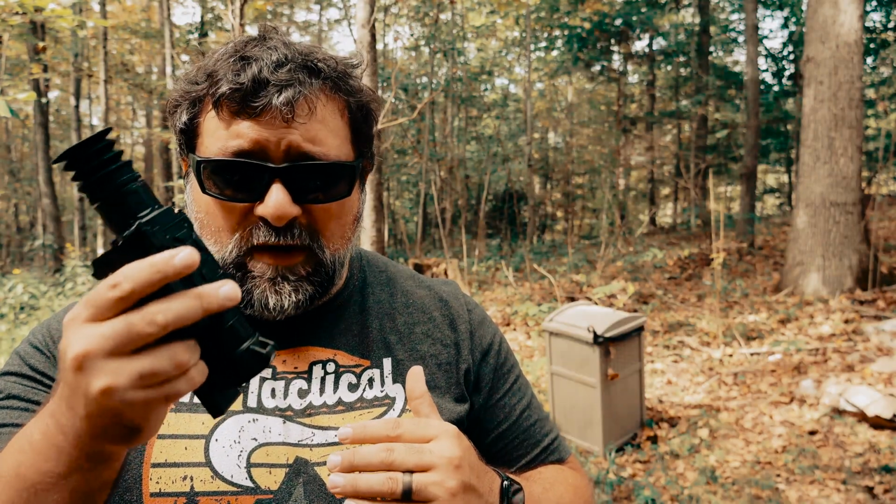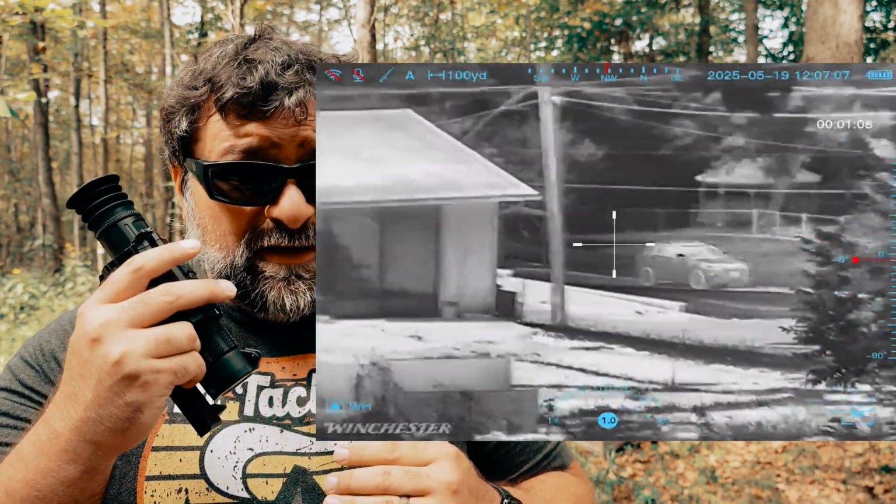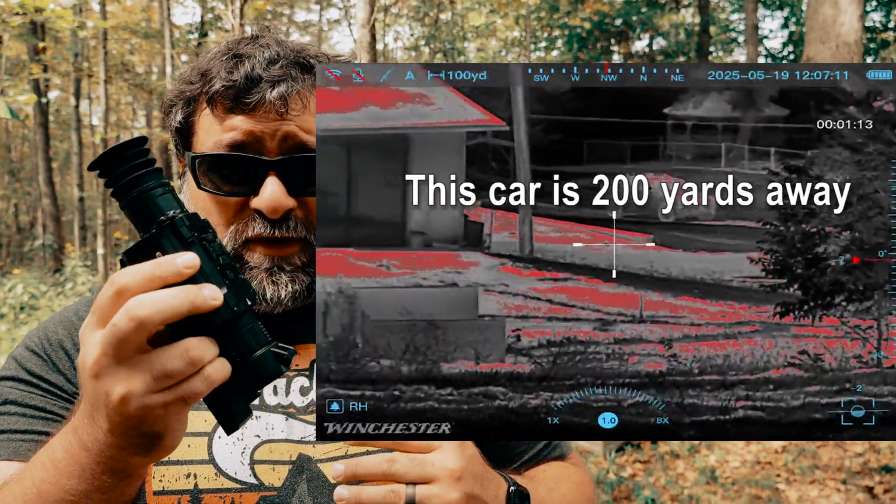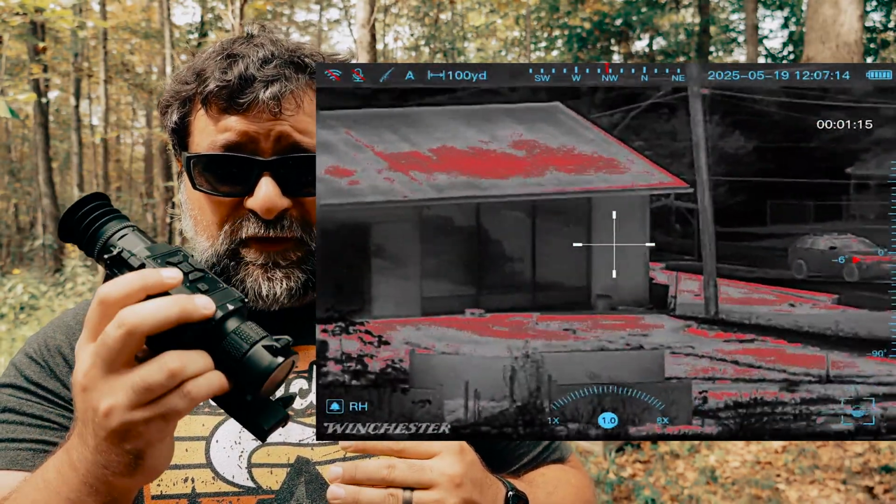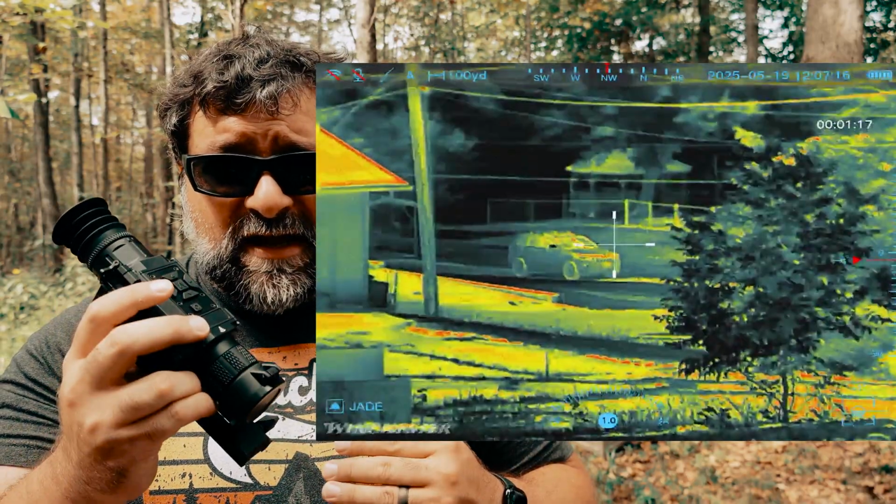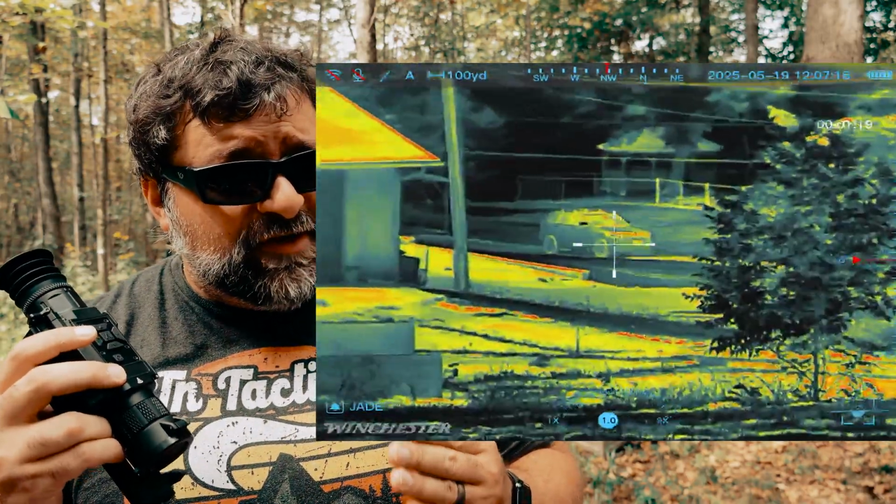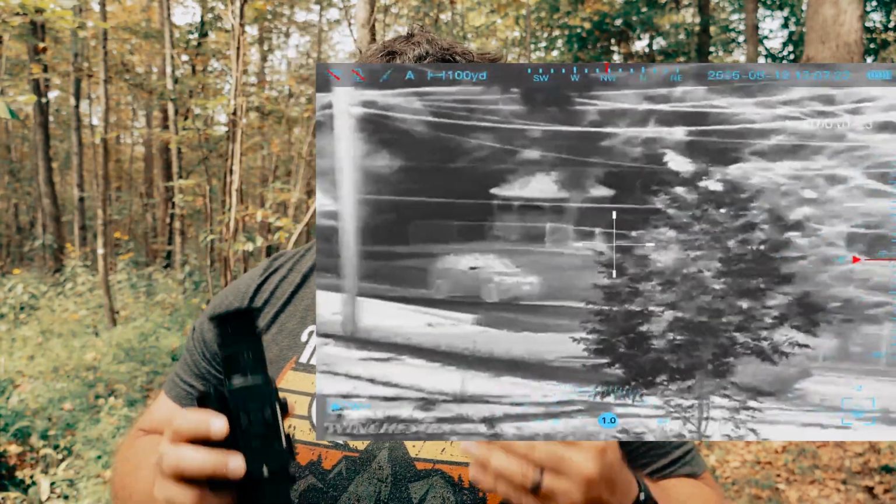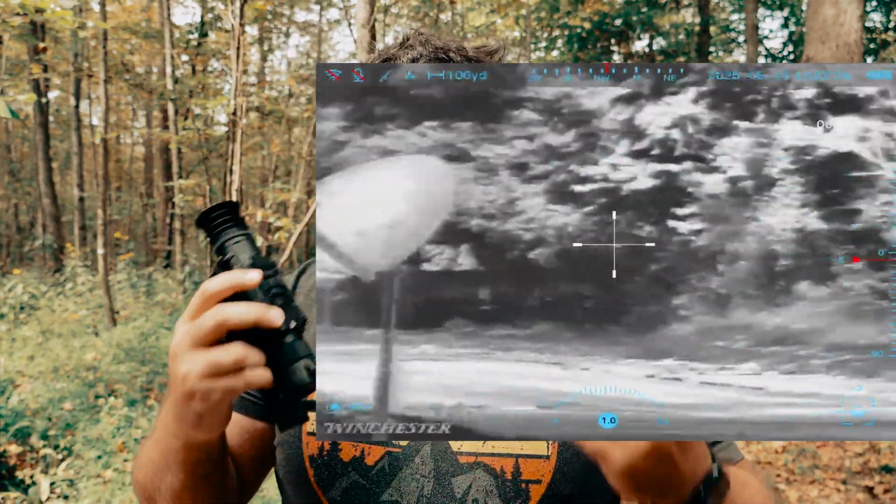With the Winchester one, I feel like personally, if you're doing a lot of hunting and long range stuff, this one is going to be a lot better suited for you than the DNT Hydra. Not that you can't use the Hydra HS325, but I do think it's more of a first-time thermal for those thinking about getting into thermal for the first time. It's a good option for that.